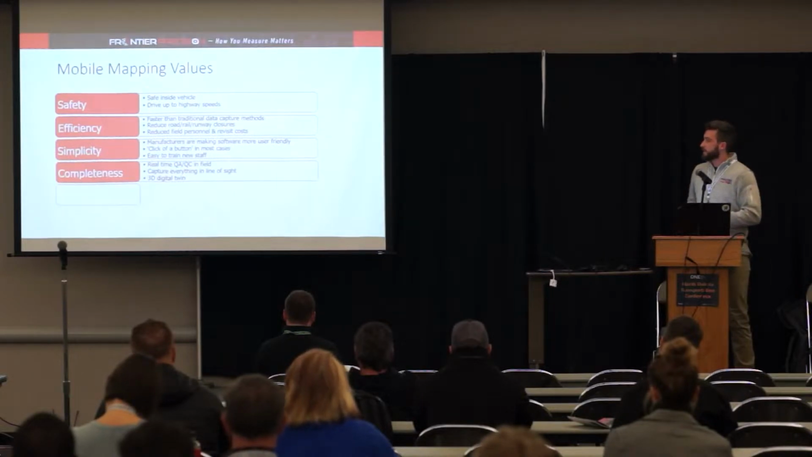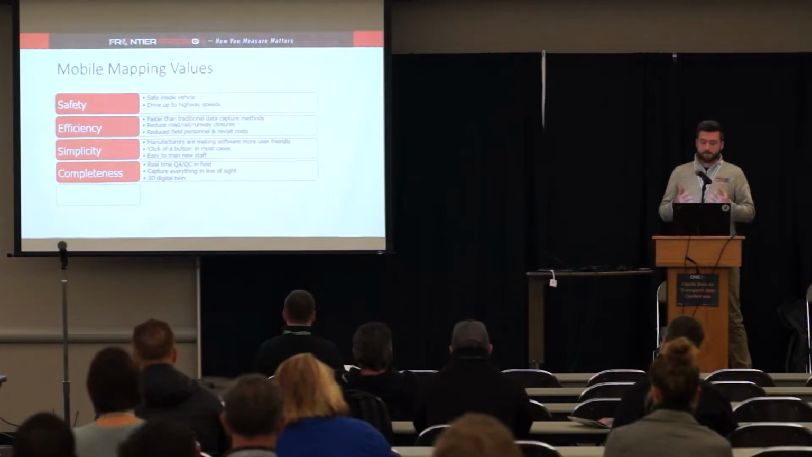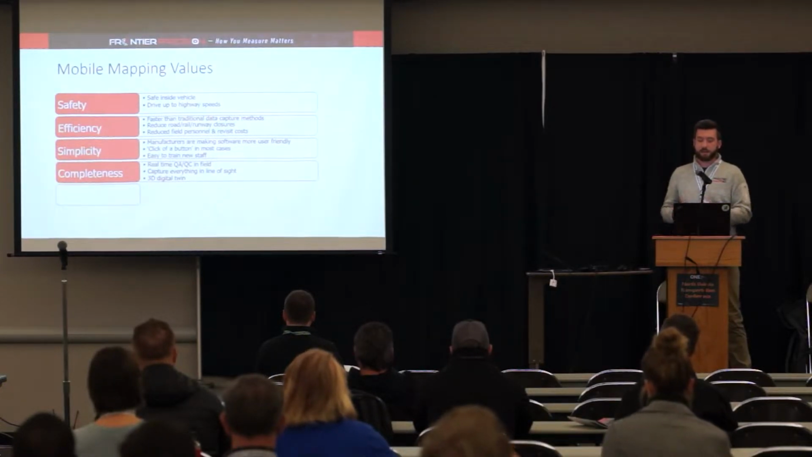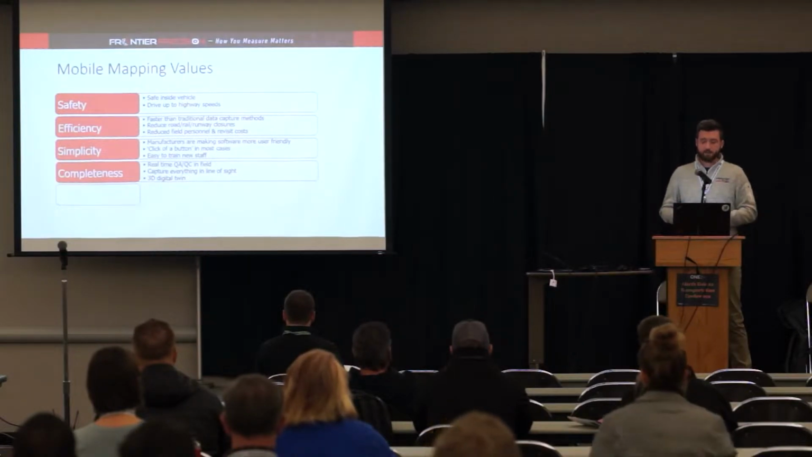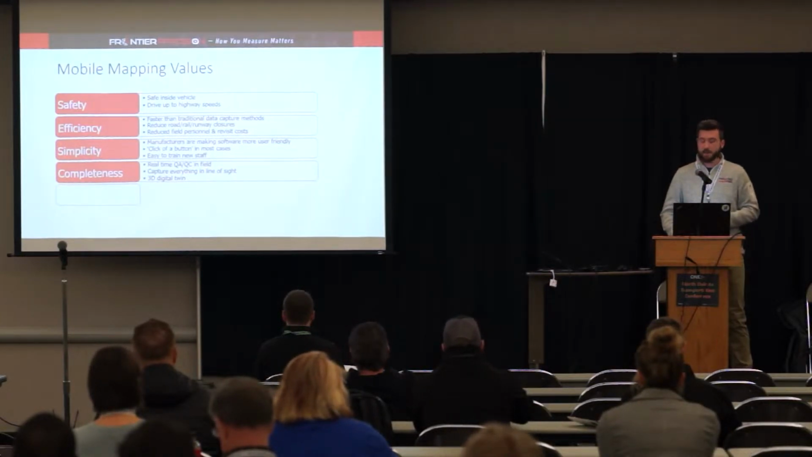And then you have the completeness. I touched on this with efficiency as well, but in the field you can QA, QC the live capture. You're capturing everything within line of sight, reducing field visits, and creating potentially a 3D digital twin of the environment. That would be the goal.